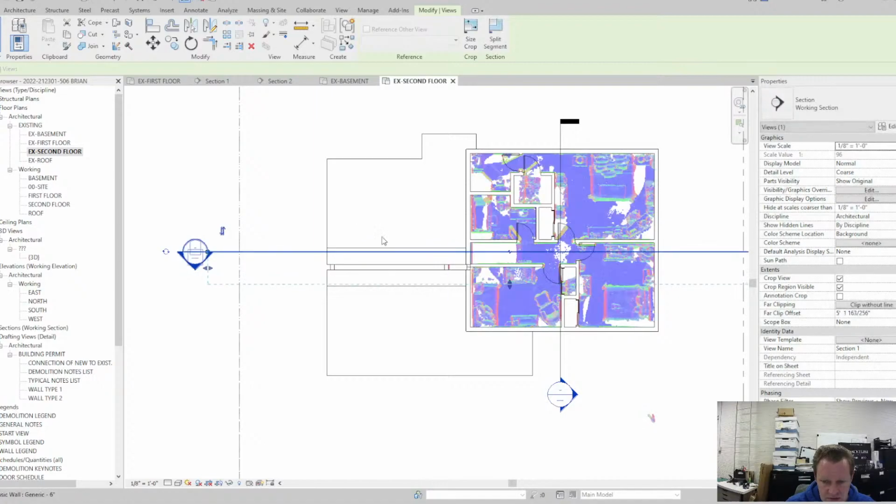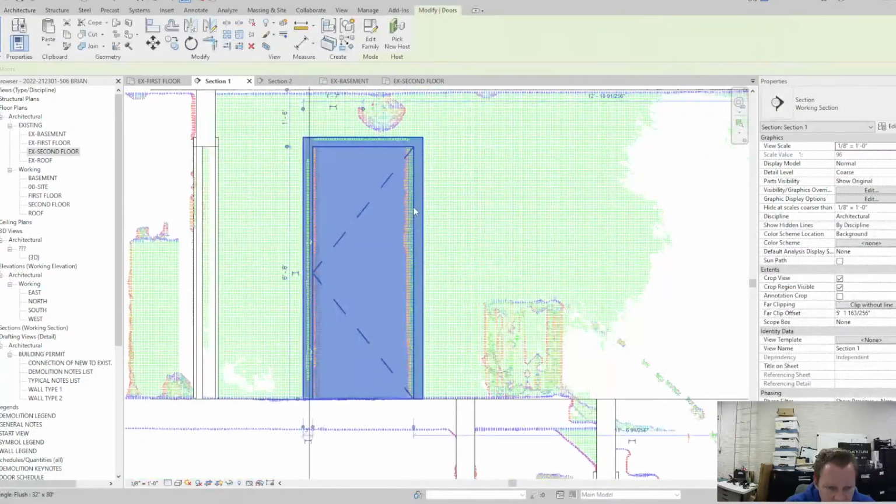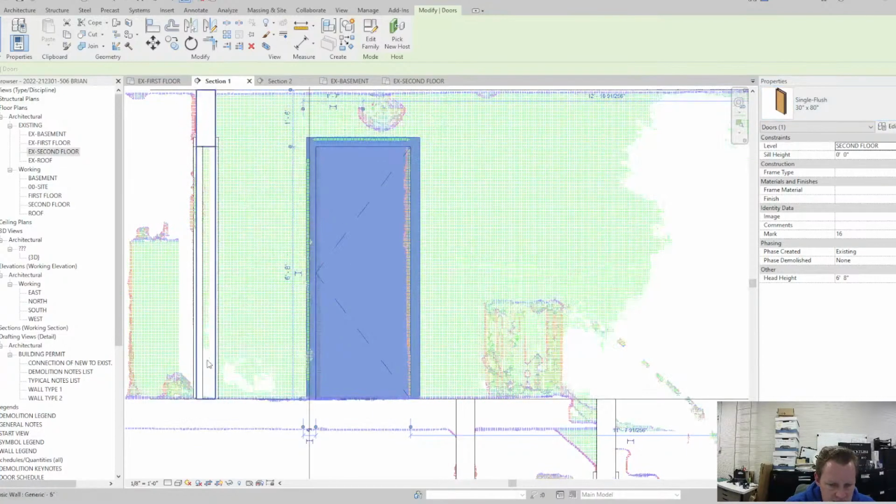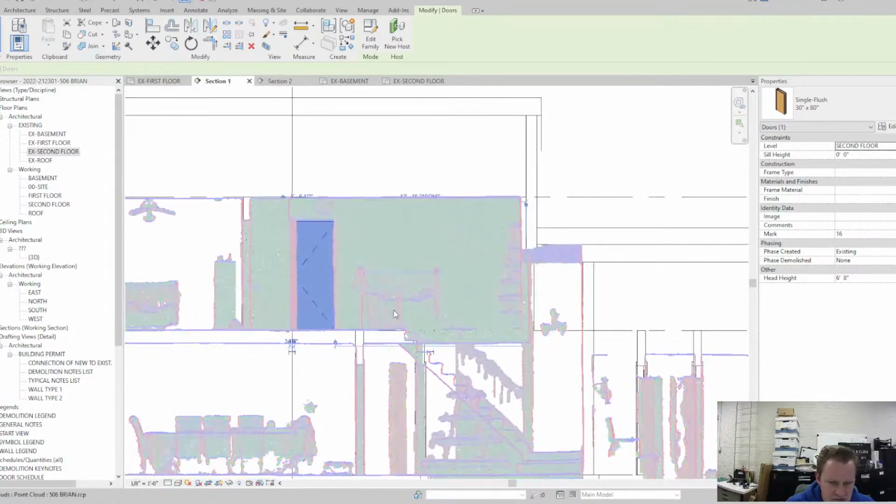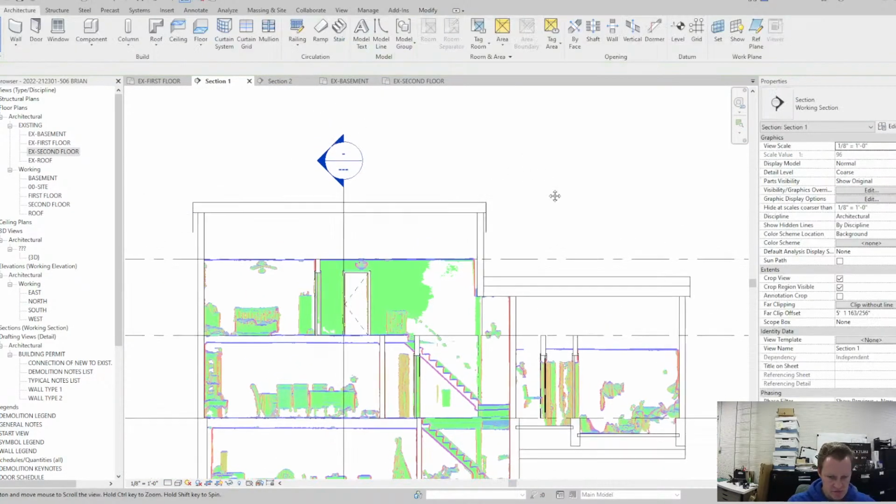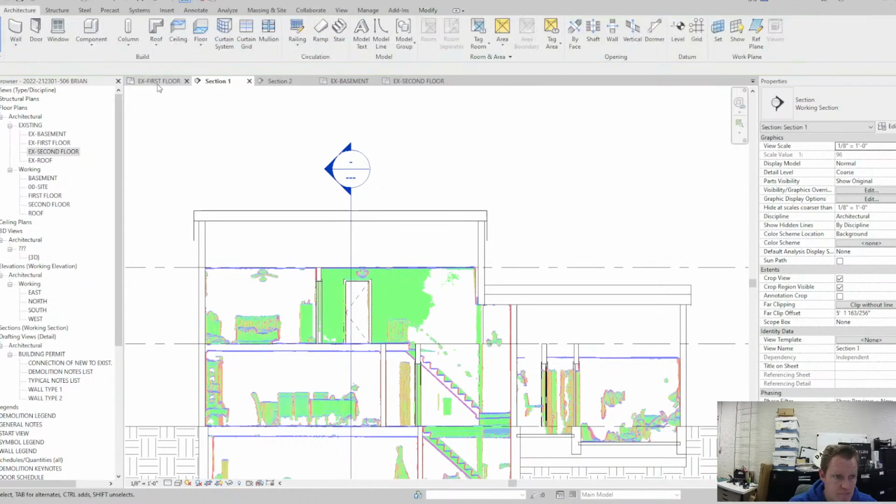So I'll get this other door in this other bedroom. So we're up here, and I picked 32 by 80, but it looks like it's a 30-inch by 80-inch door. Typically I've found that 32 by 80 is your typical door, but maybe in this house it's 30 by 80. So I'll go through and do all of that for all the doors throughout.